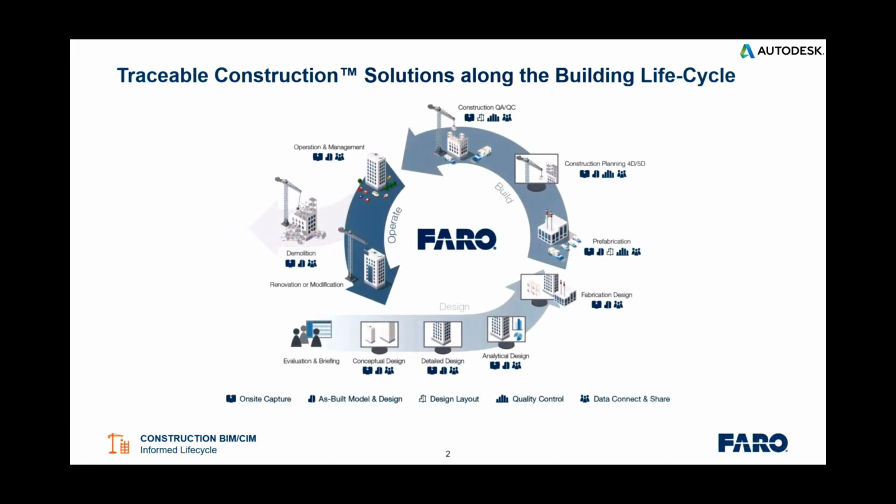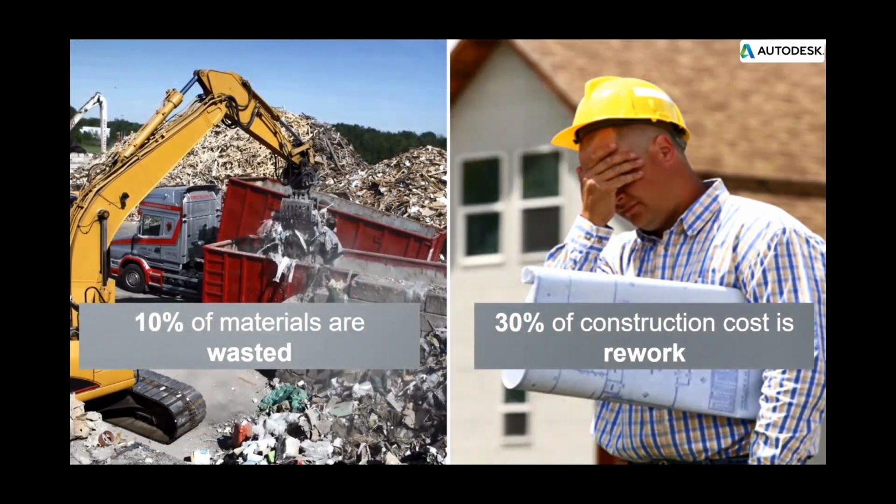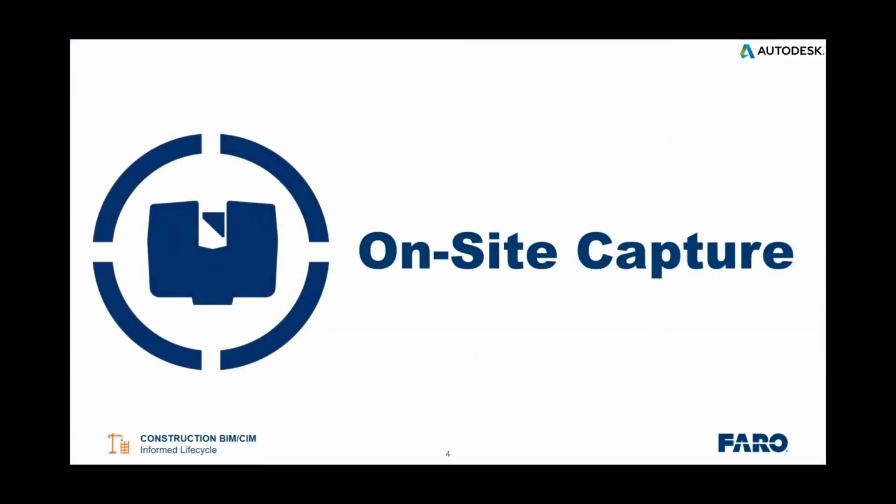At Faro, we have a 13 years history in offering laser scanning for the construction industry, and that's really what we are focusing on. We want to deliver traceable information about construction sites along the whole construction lifecycle and offer information for every stakeholder who needs to work with reality data. And the driver here is really to reduce the cost for waste and rework by allowing our customers to make more informed decisions and have better information to do the right decisions and the right planning.